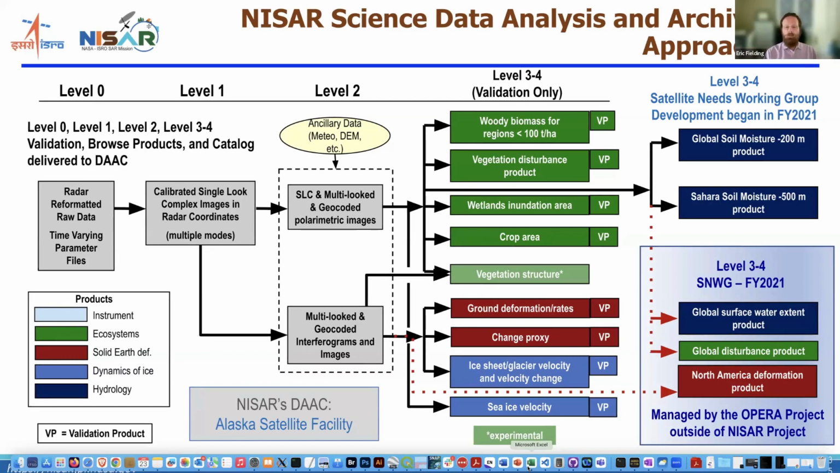Yes, the level 2 products will definitely be available. I'm not sure about the level 3 soil moisture products. The plan is we're going to have all the software ready to start processing those products. They won't be fully calibrated.